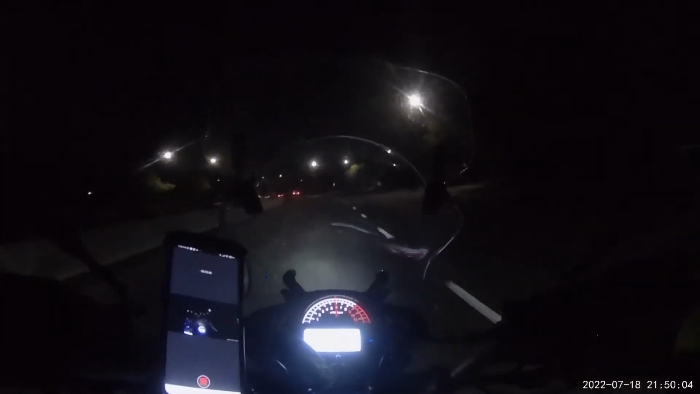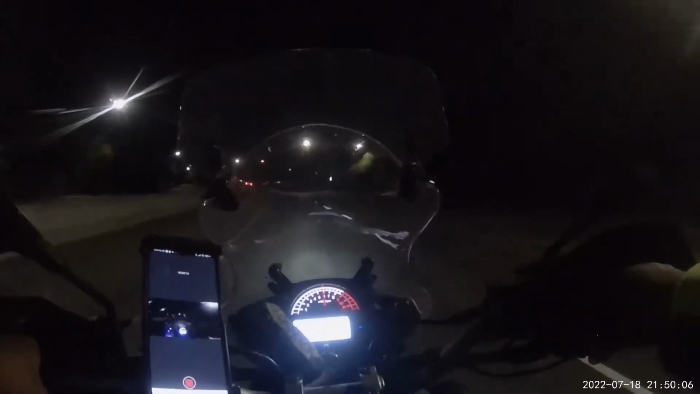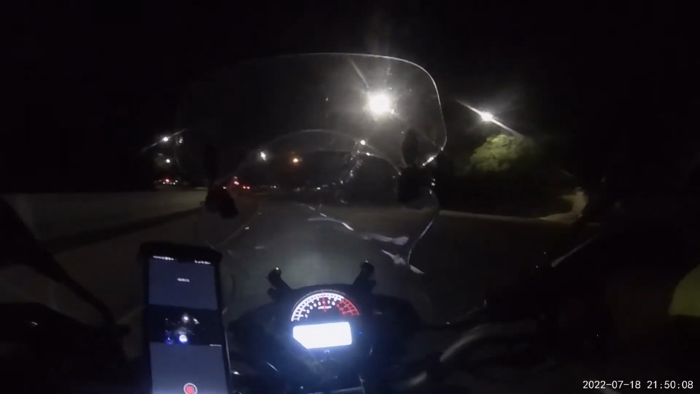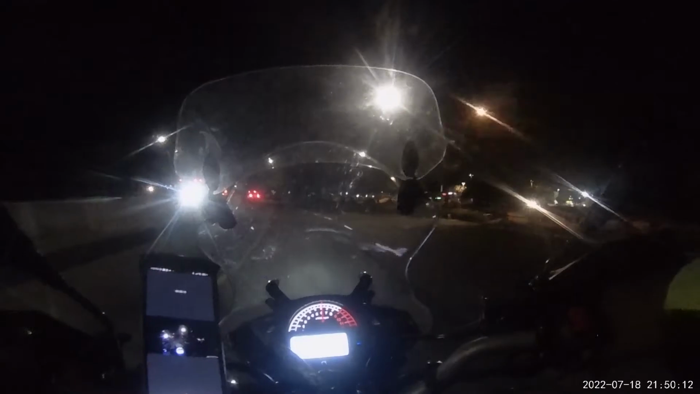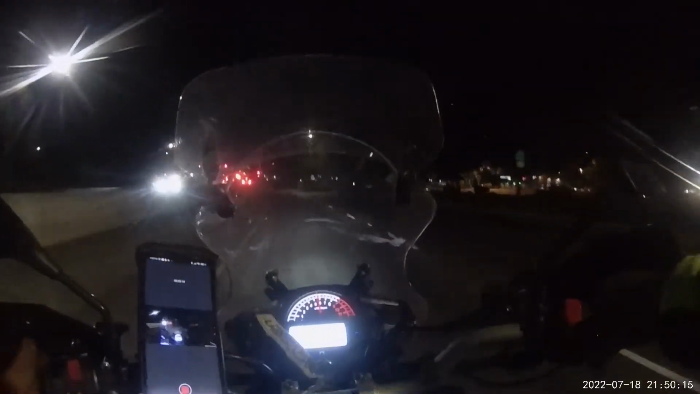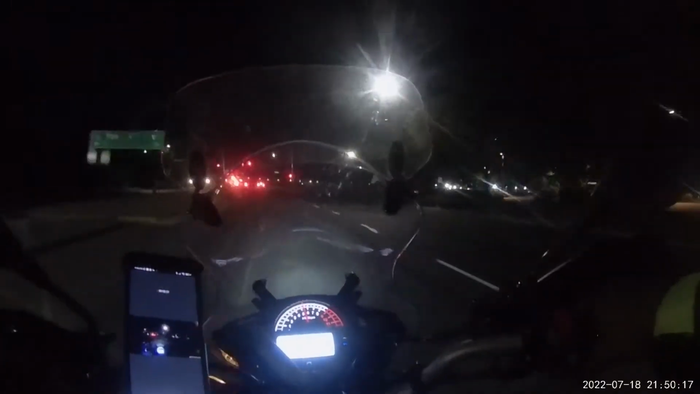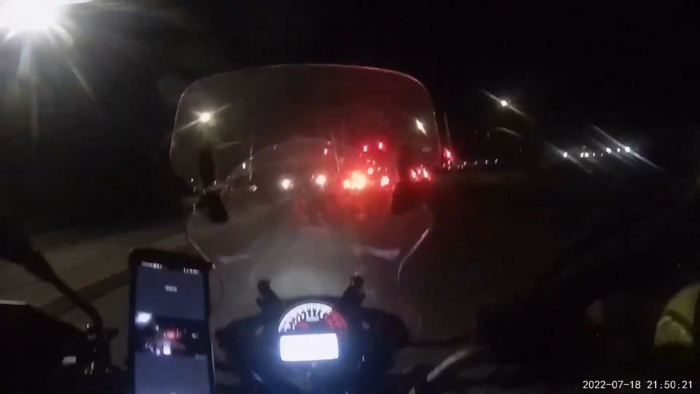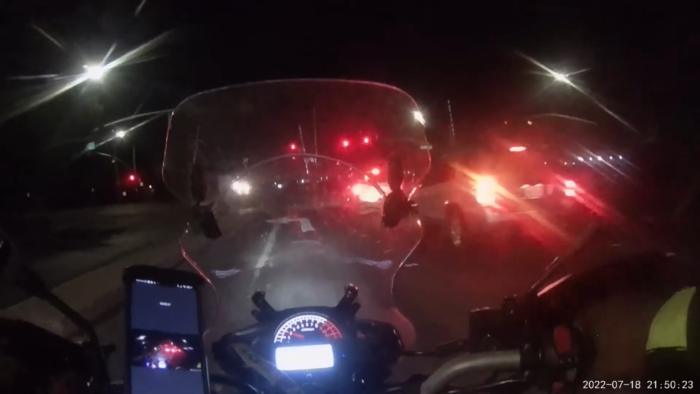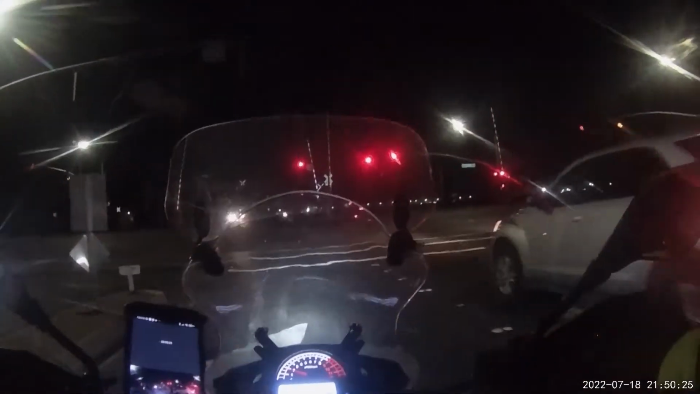I know if they were to see me coming straight on, I mean, you can't ignore me, my lights are pretty bright, but from the side, it's still helpful to be able to see me coming. I want to be seen so that way I can stay safe from other drivers surrounding me, okay?